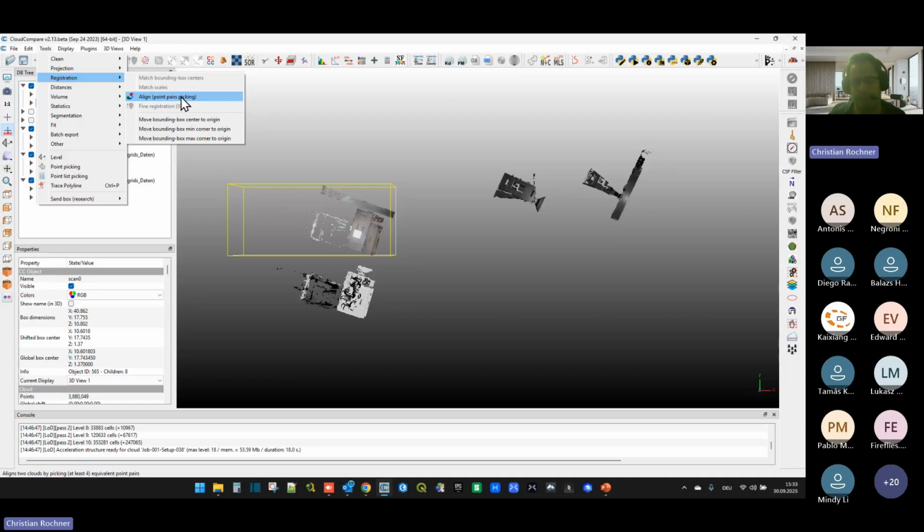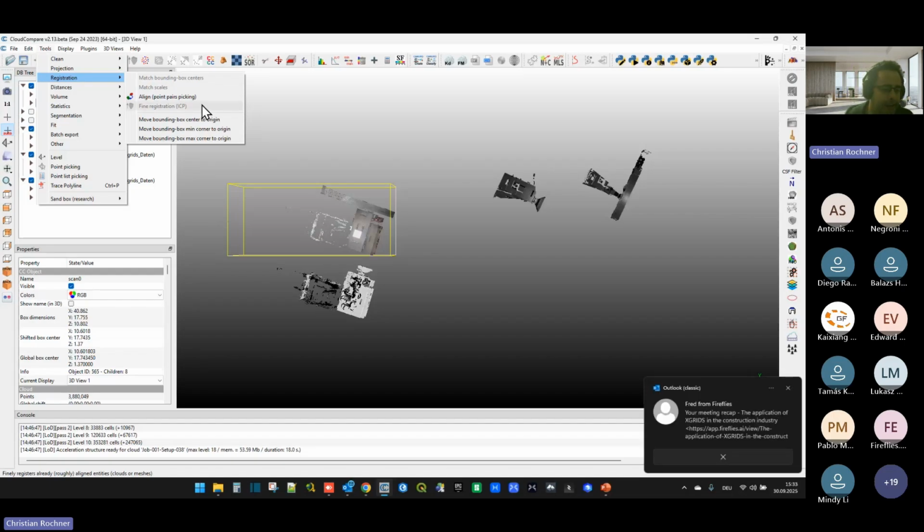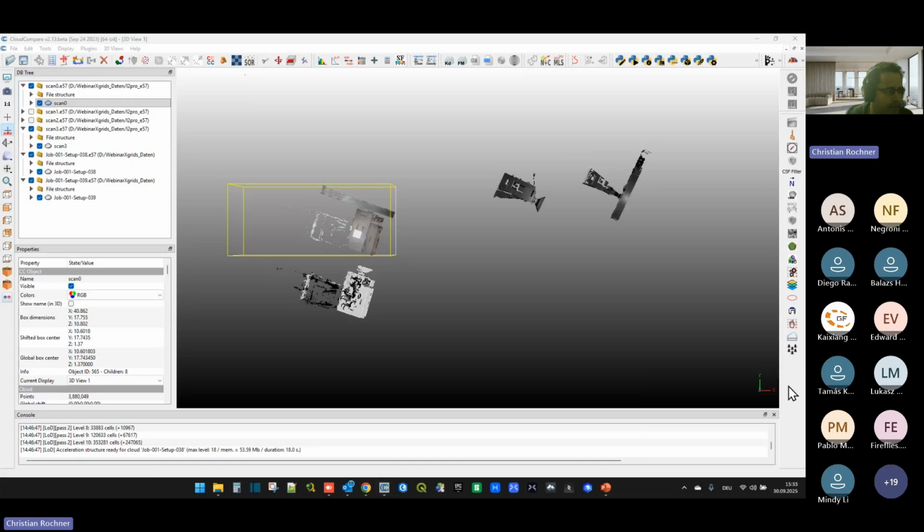So you can pick 3 mutual points in both clouds you want to register, and then the clouds will be registered according to your entry. And we have the ICP fine registration here as well. This requires, as mentioned, that you do a manual translation before, move them roughly over each other, and then execute the ICP. I will show you this in a second.